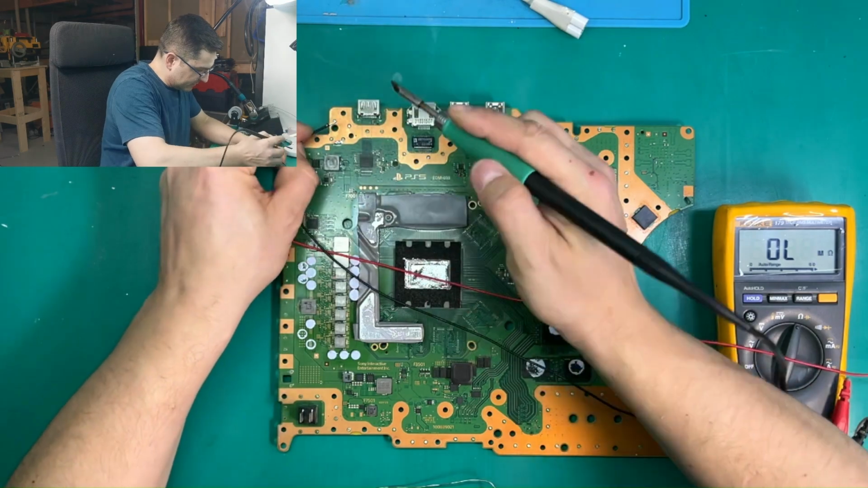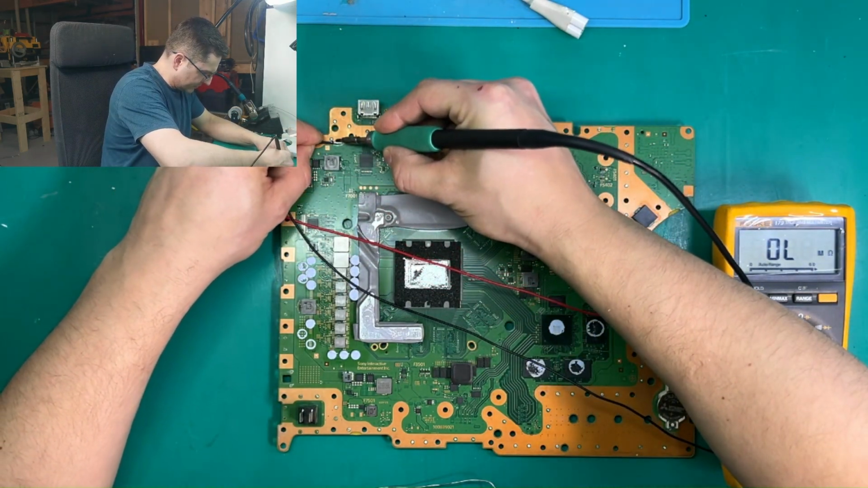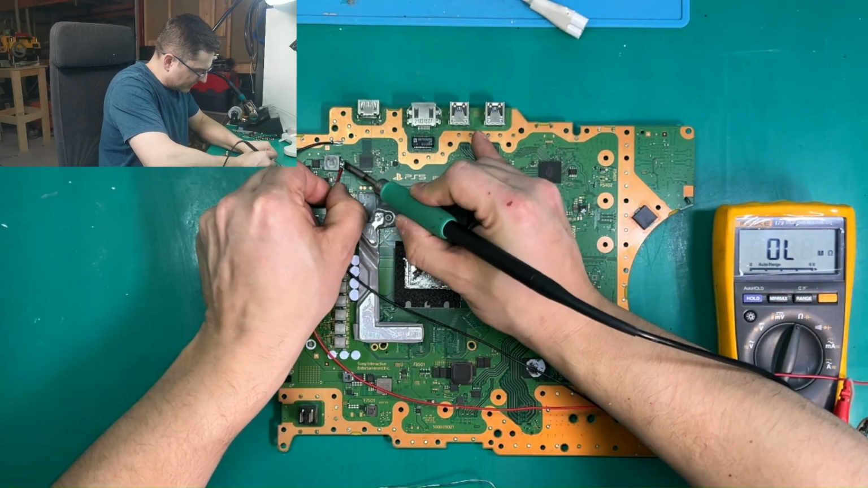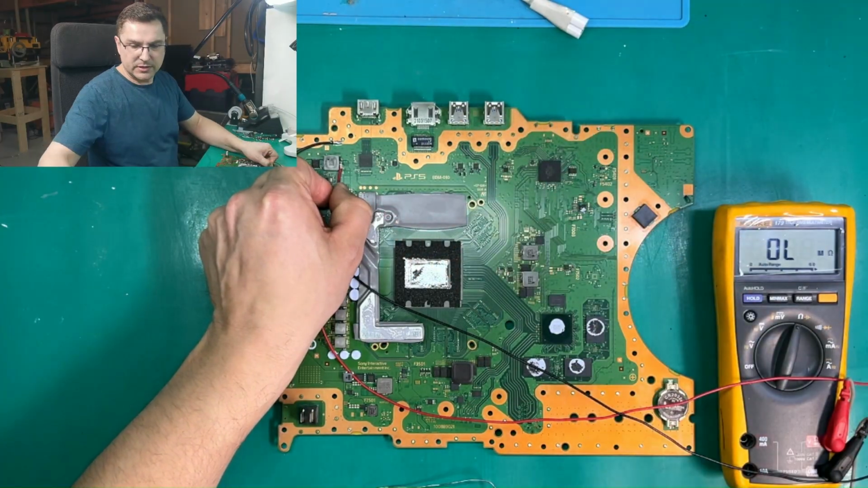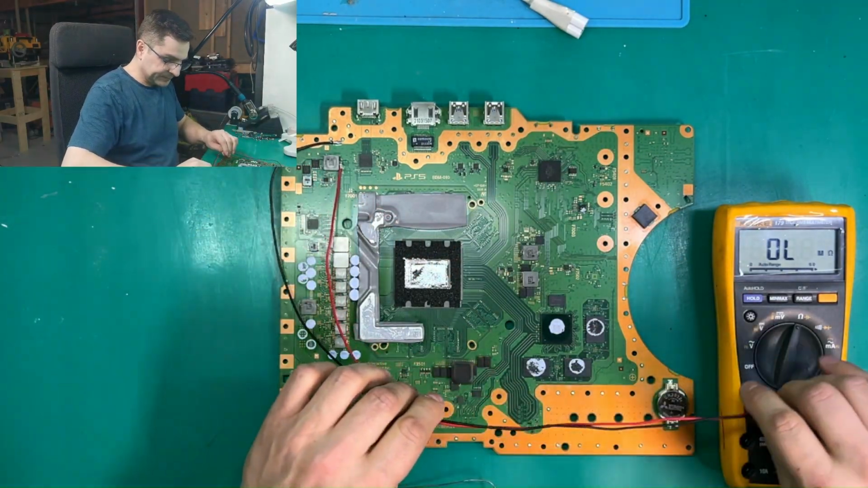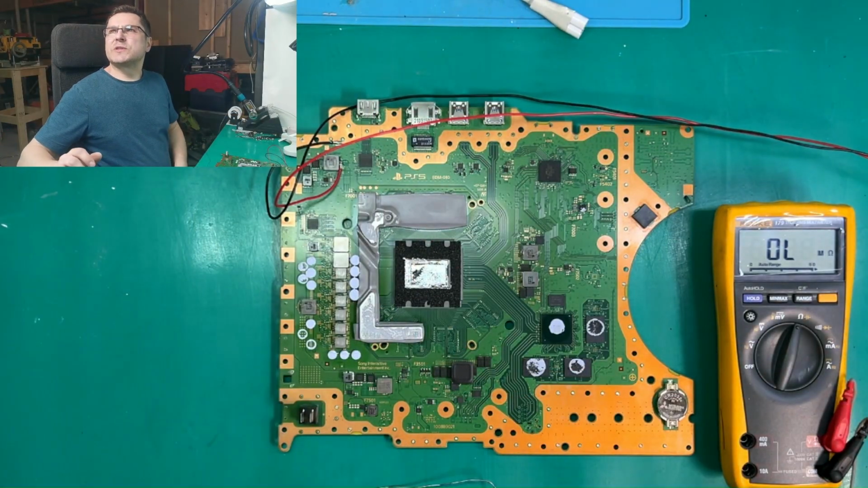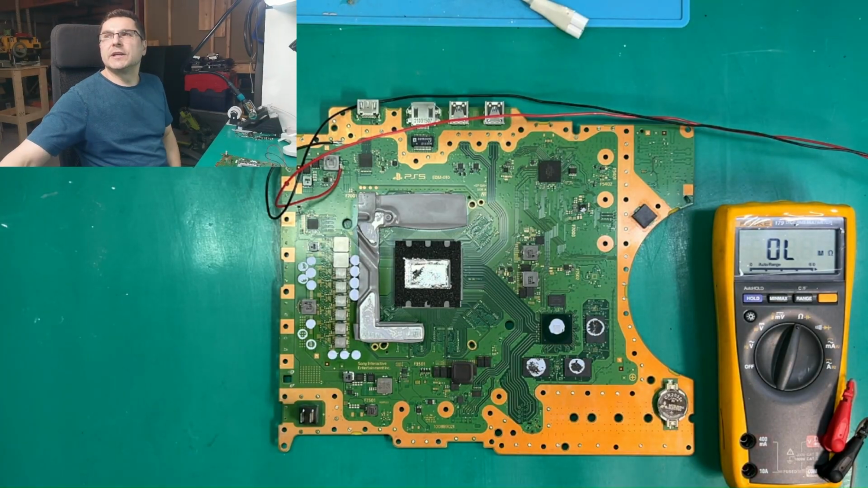Of course, black wire is a ground, and this red one, our positive. So now we can go to our power supply and find out what's heating up.